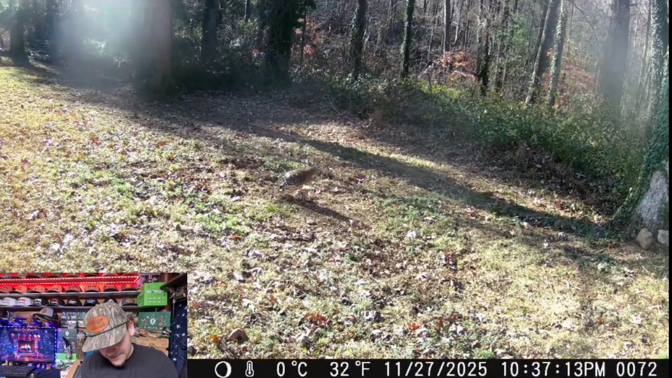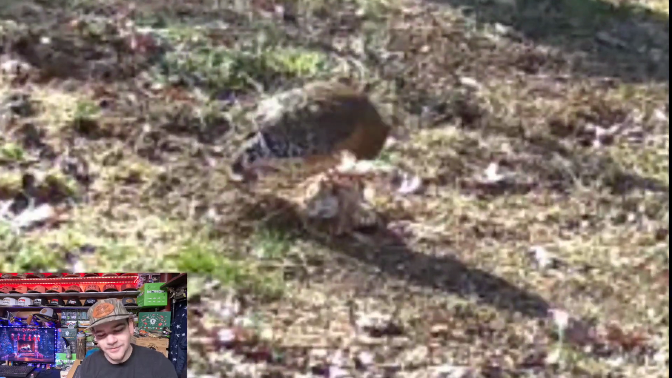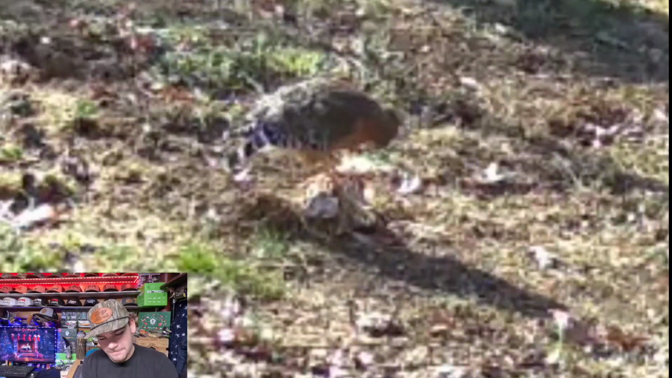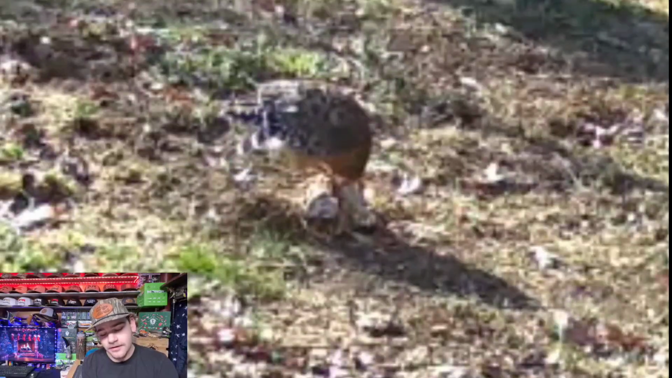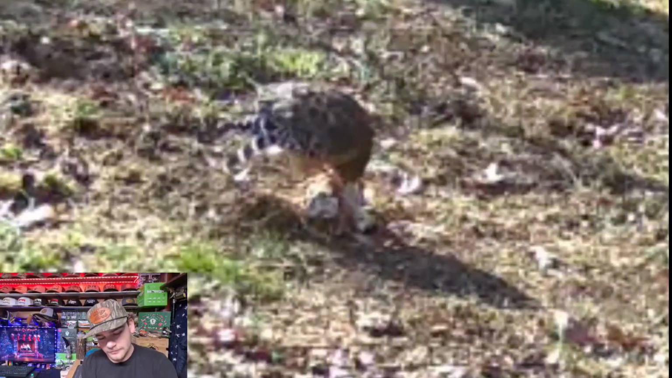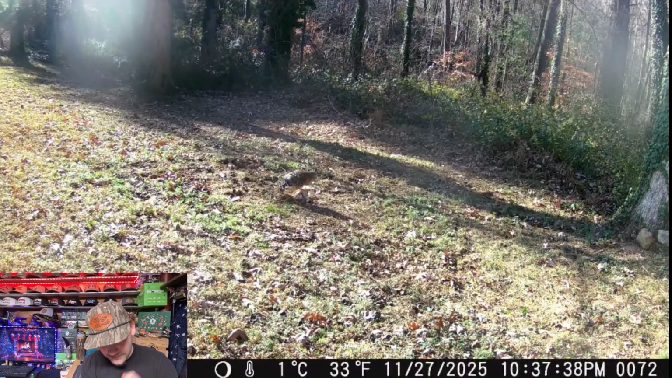Alright, so here at 10 a.m., the hawk is back. It's just perched up on the turkey, eating on it. That is pretty cool right there. Never have caught a hawk on the trail cam, so this is pretty cool. Go ahead and zoom out. Let's just watch it for a minute.